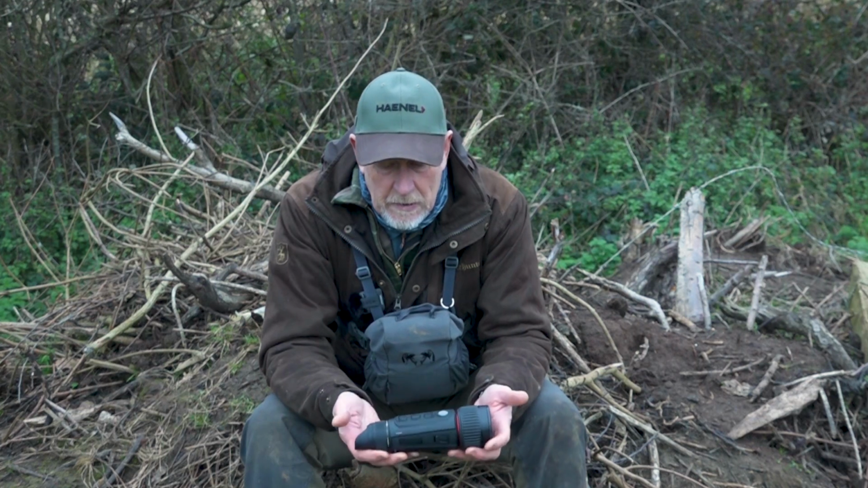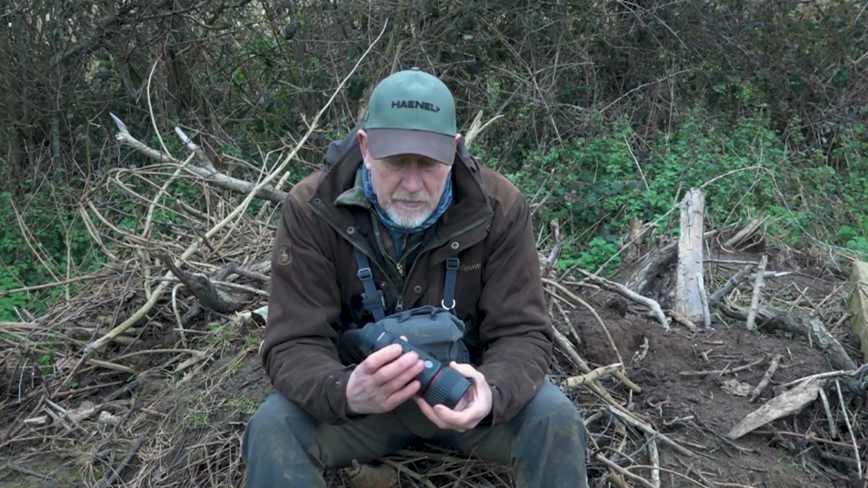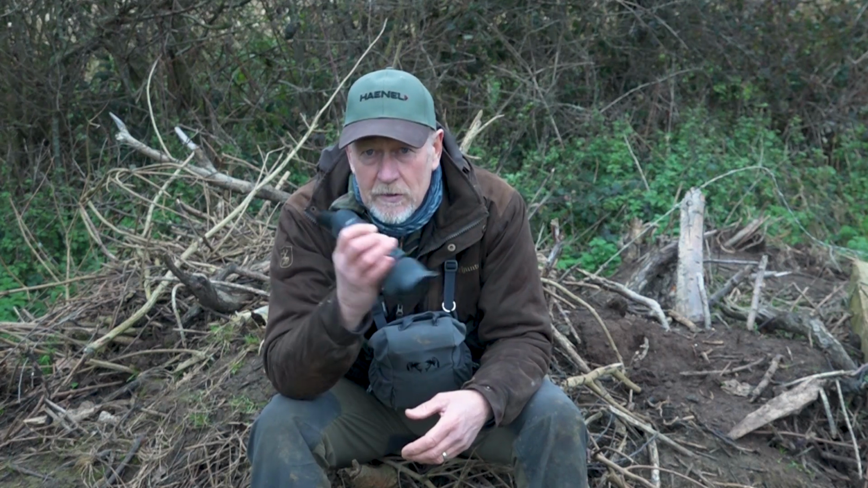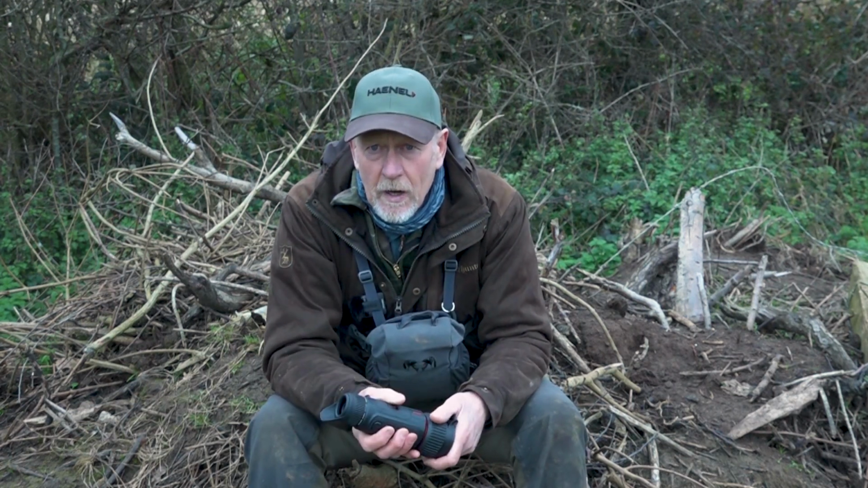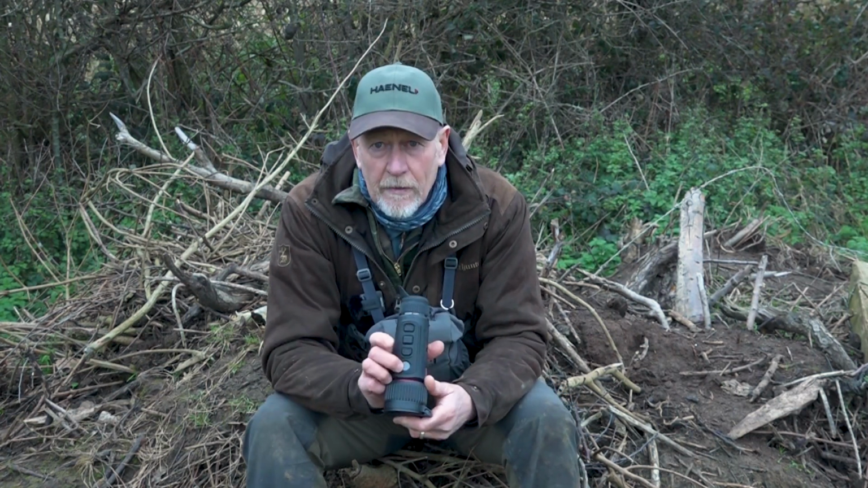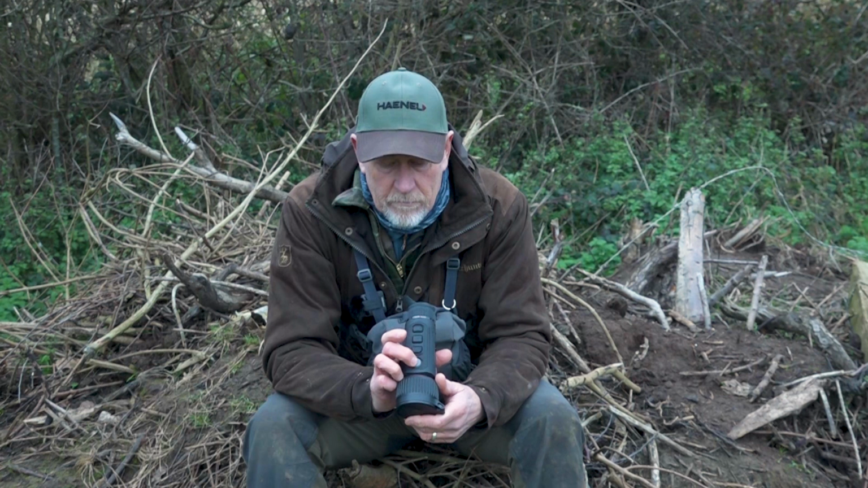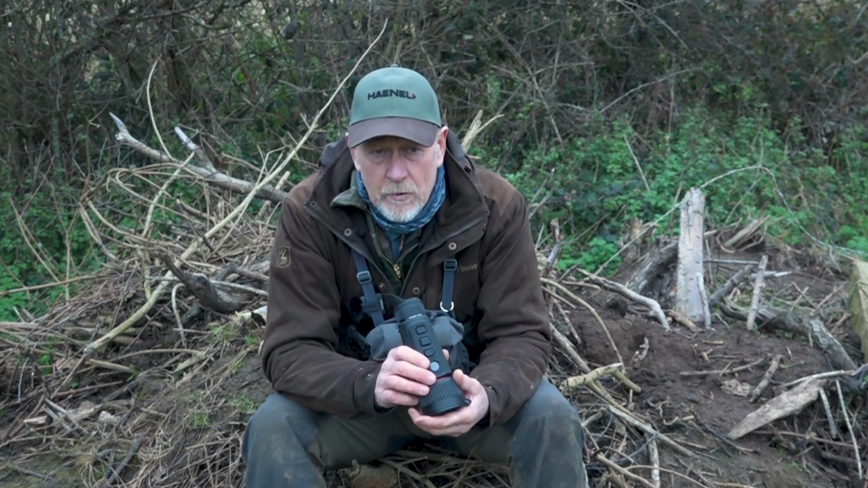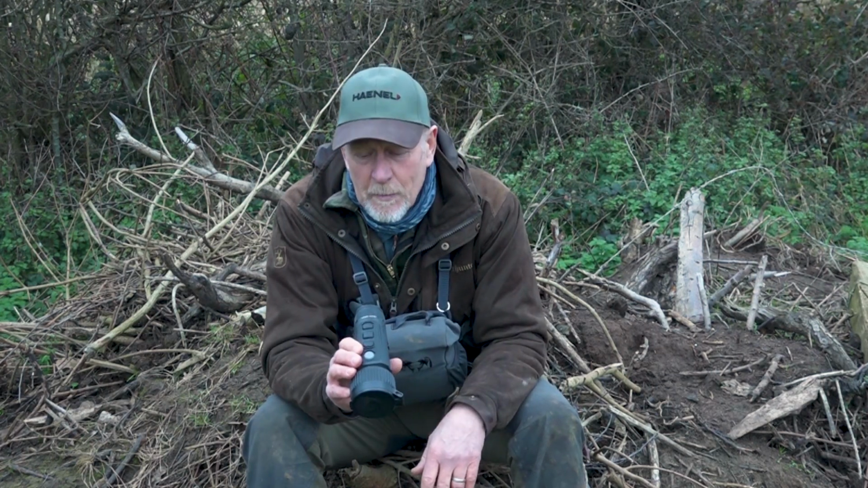Controls, as on the other unit, the Lumi, are, as I've said, very intuitive. Your fingers fit over them nicely, so you're not having to look at them when you're out in the field when it's dark, and after all that's when these things are most useful. On-off button at the front. A little pause on the press and then it charges up. Very quick warm-up, ready to go in a couple of seconds maybe.